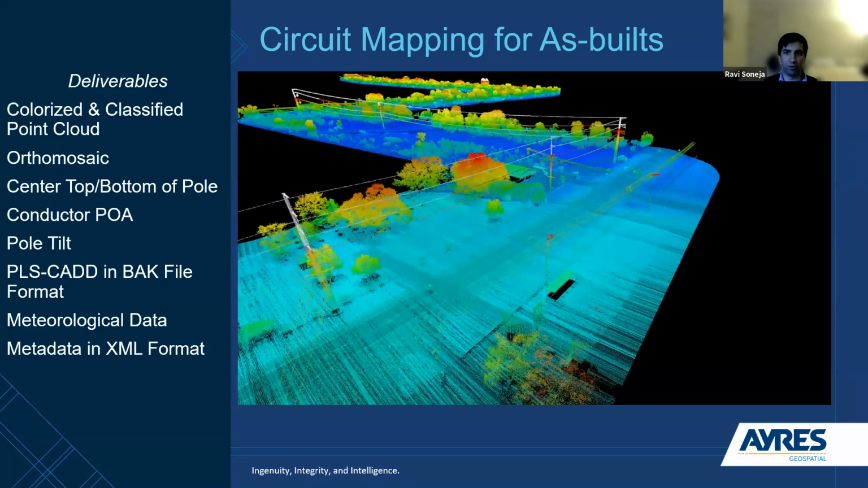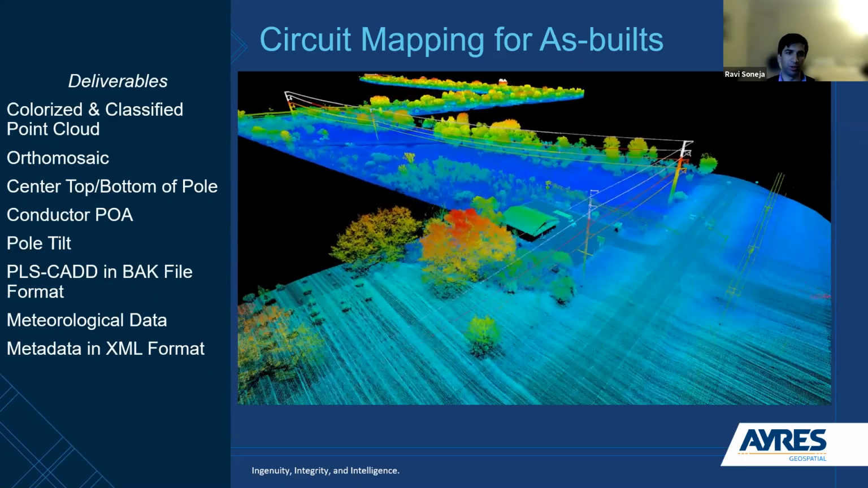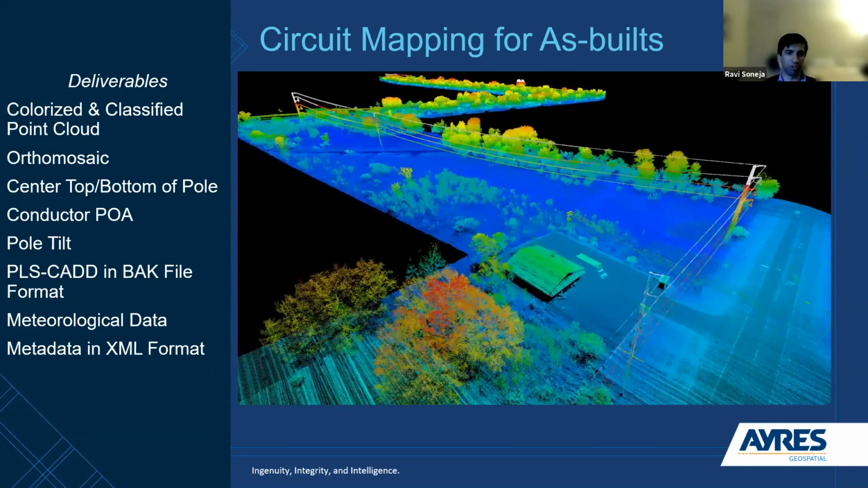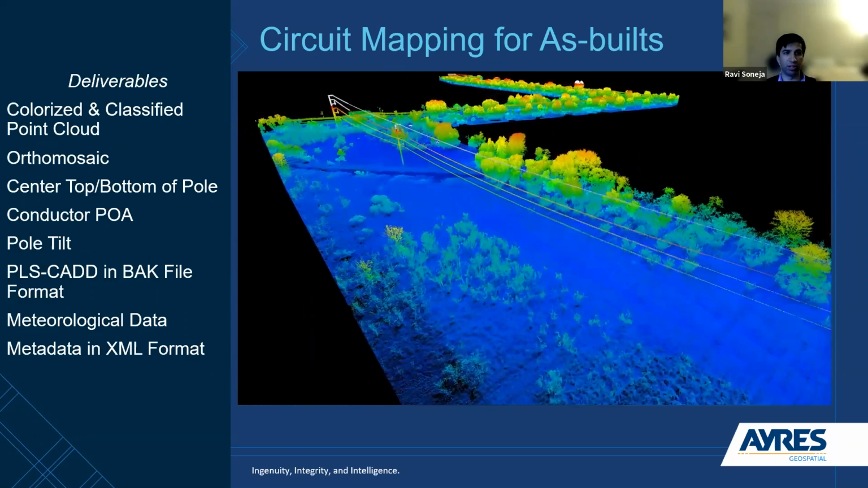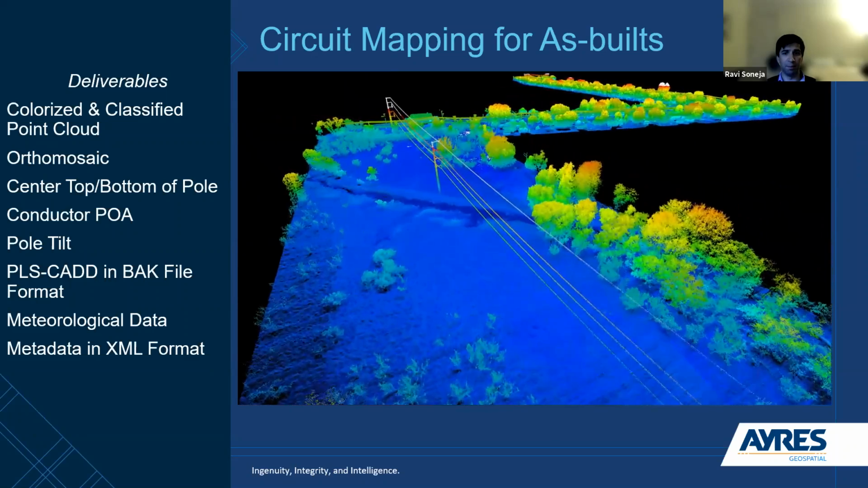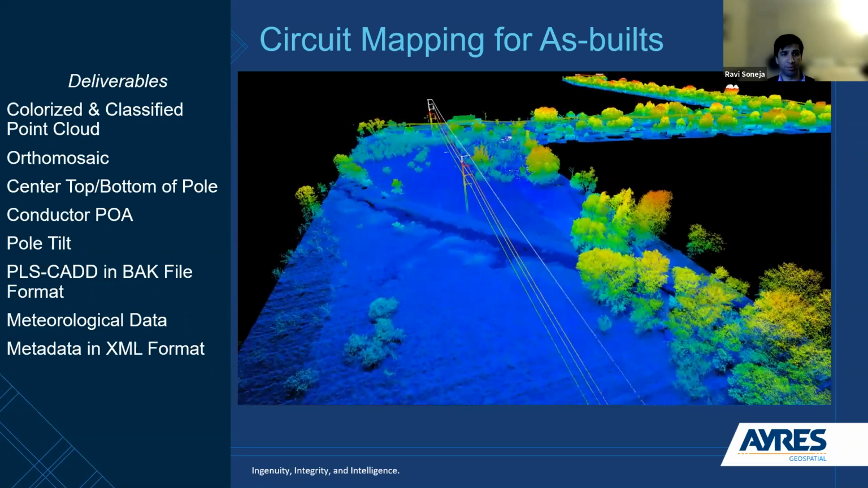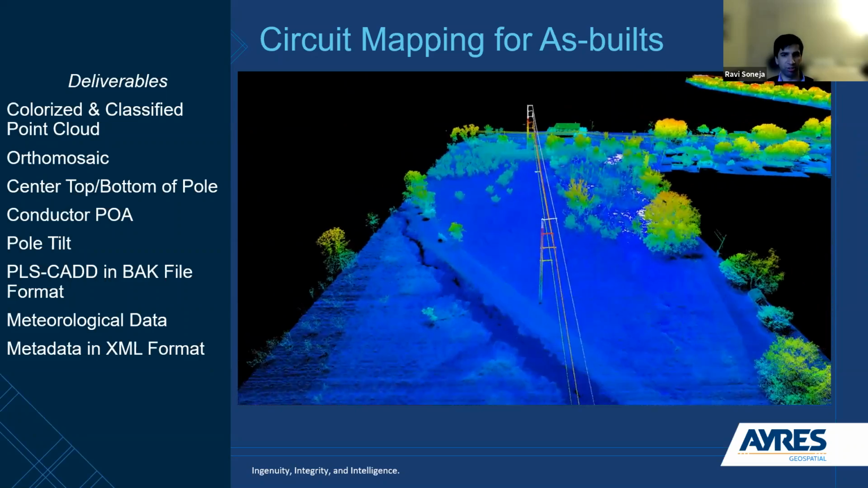So I'll talk about the first project here. This is actually a circuit mapping for an as-built that we worked on, and we do quite a few of these. What you're seeing here in the video is the tail end of a transmission circuit, and it'll go into a distribution circuit in a moment. This was a project for an as-built of 2 circuits. They totaled about 5 miles, and I think there were 3 substations between them.